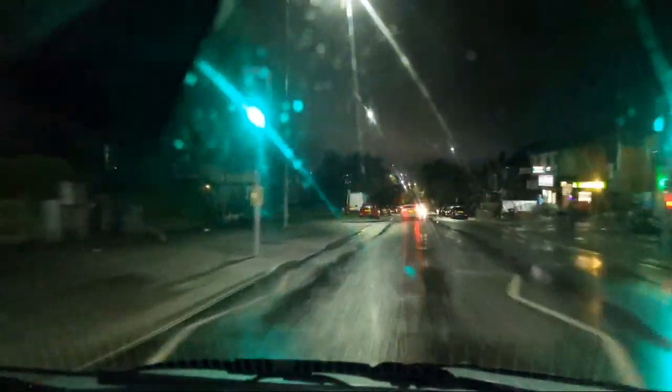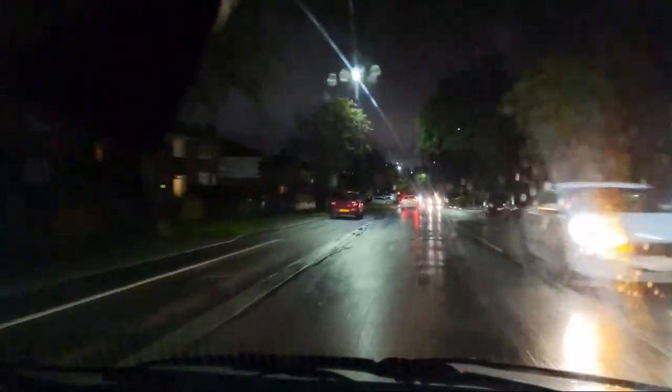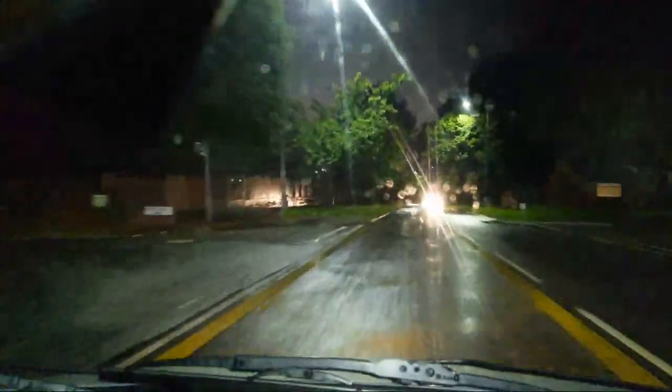Car that's come from nowhere that's literally in my boot now. The car in front's turning off at this junction. So I'm doing 30 going down the hill.